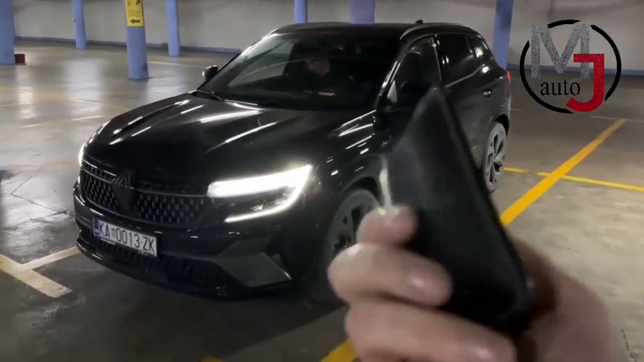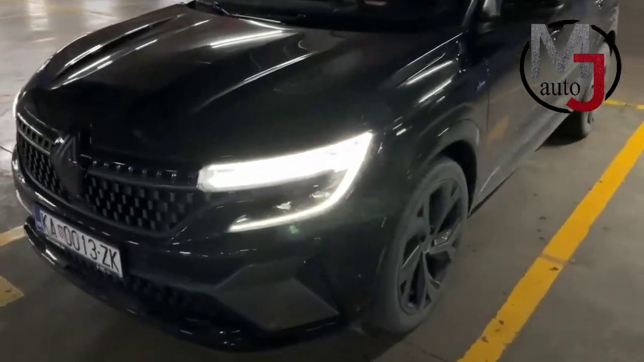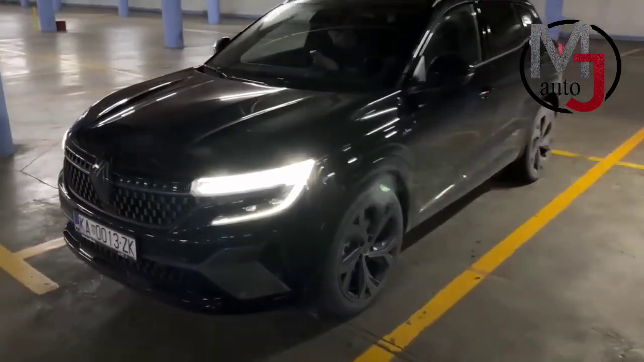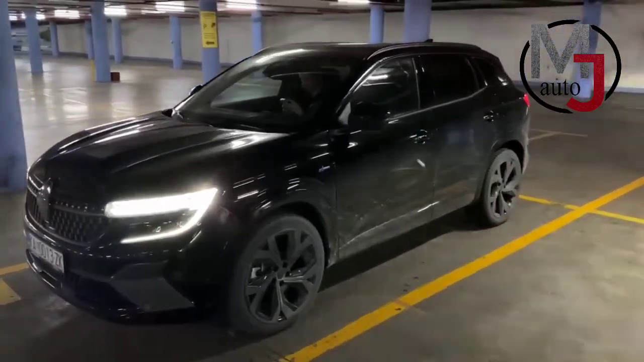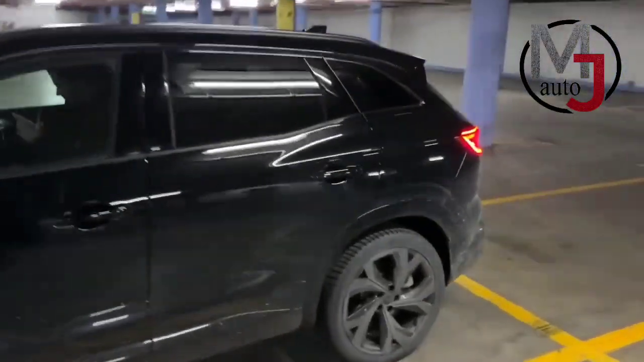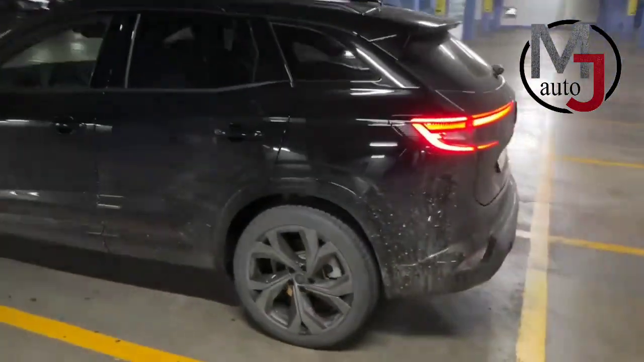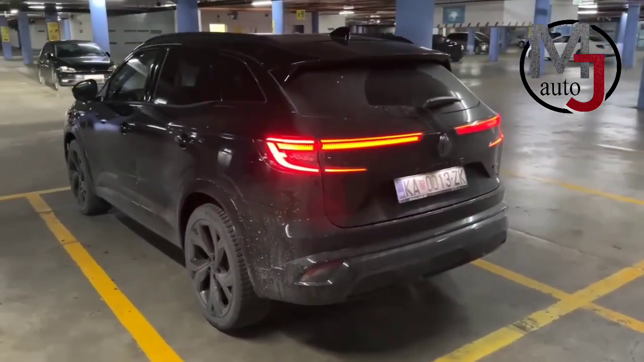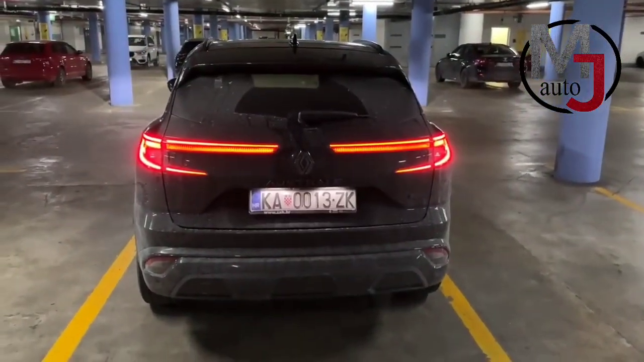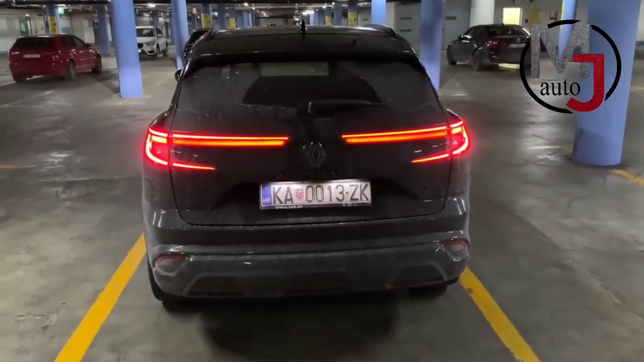You can turn on the lights on this key, and these are the LEDs. You can also go for the matrix LEDs, then you would get the dynamic indicators as well. 4 meters 51, that's the length of the car. And if we move on to the rear, you will see the beautiful lights that are connected. Once again, the C shape of those lights and the dynamic indicators as well.